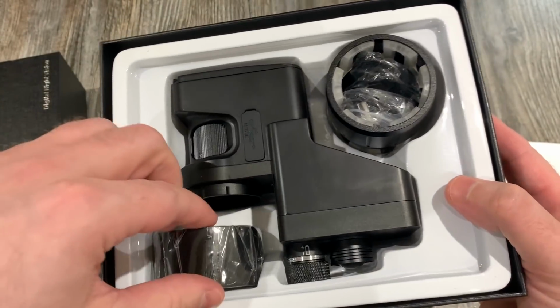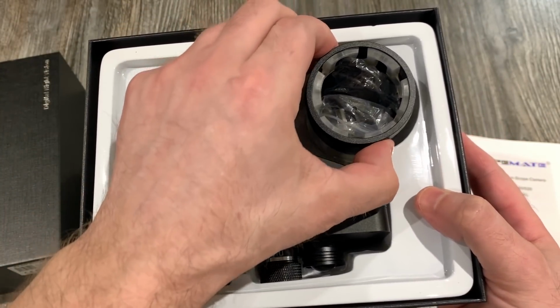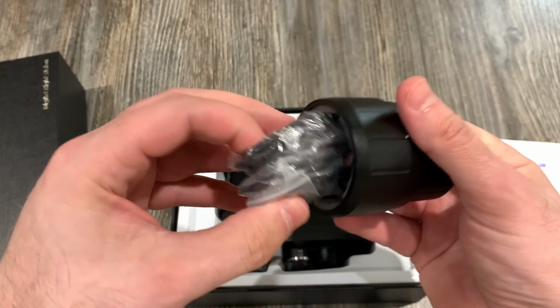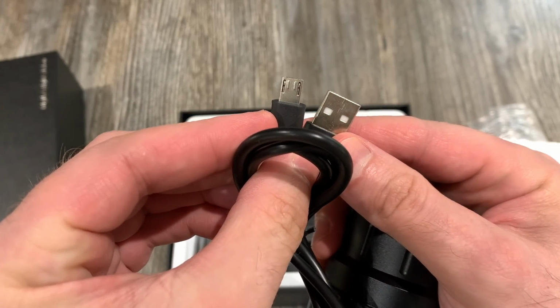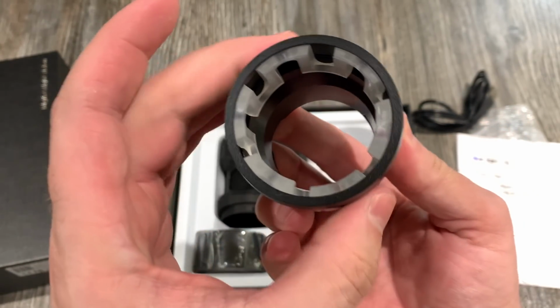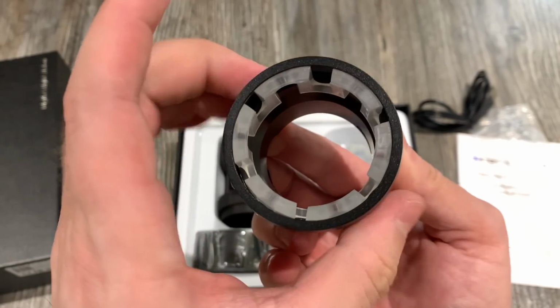A nice little touch is that they supply you with some electrical tape that you can wind around your scope to prevent any damage occurring from wear and tear, taking the unit on and off. It comes supplied with a micro USB cable as well as two different sized inserts for the scope mount that fit around the ocular lens on your scope.